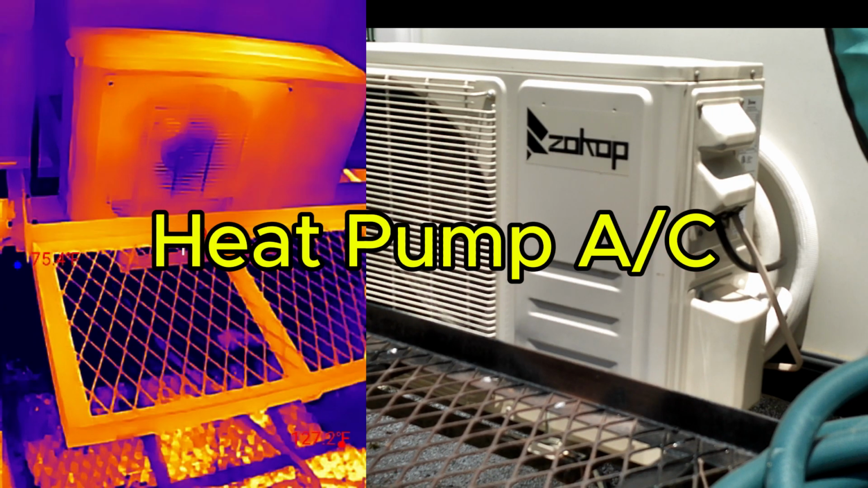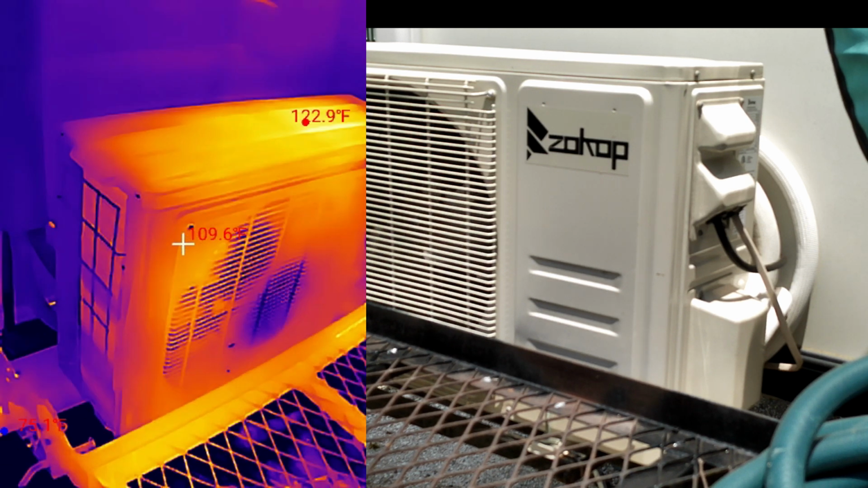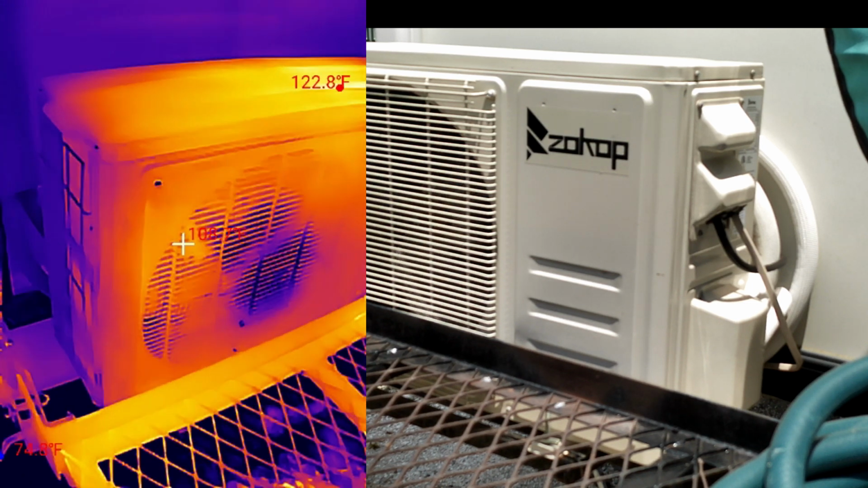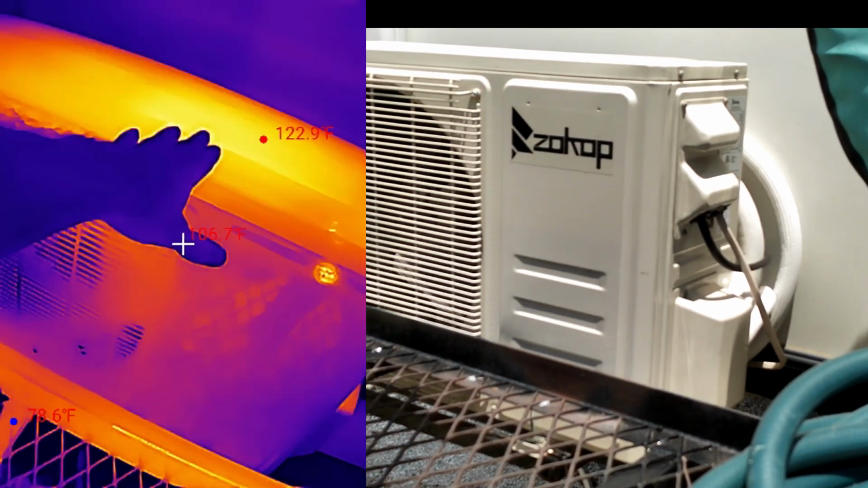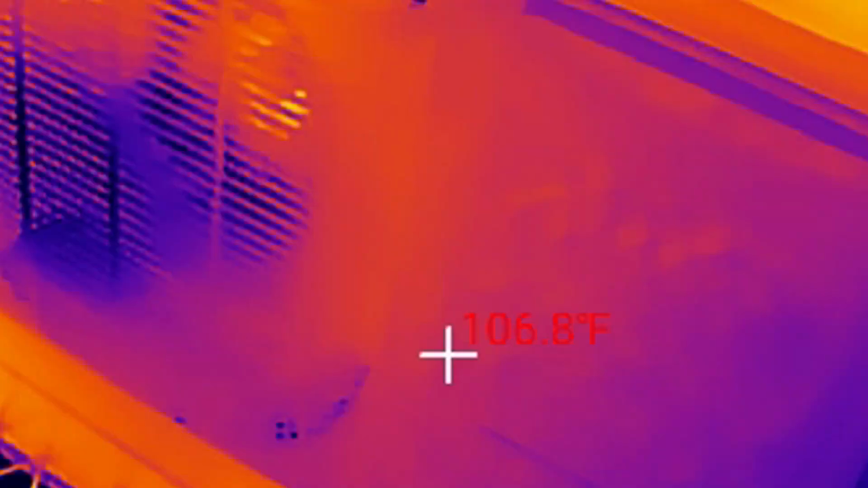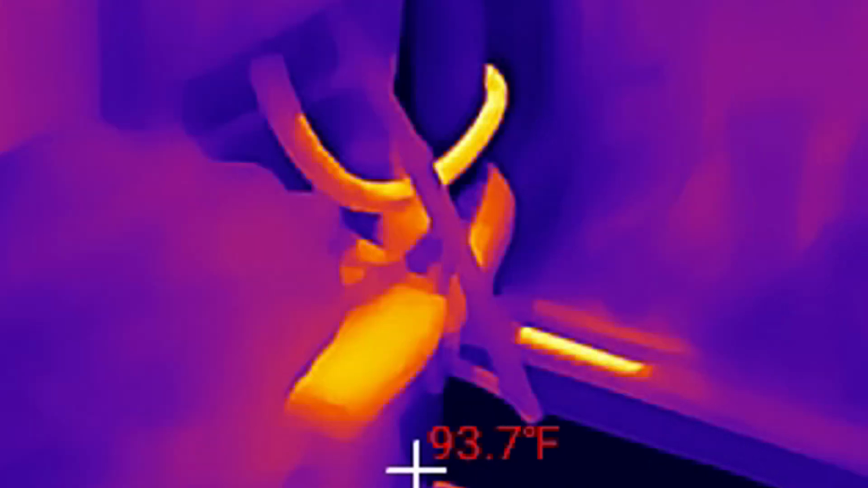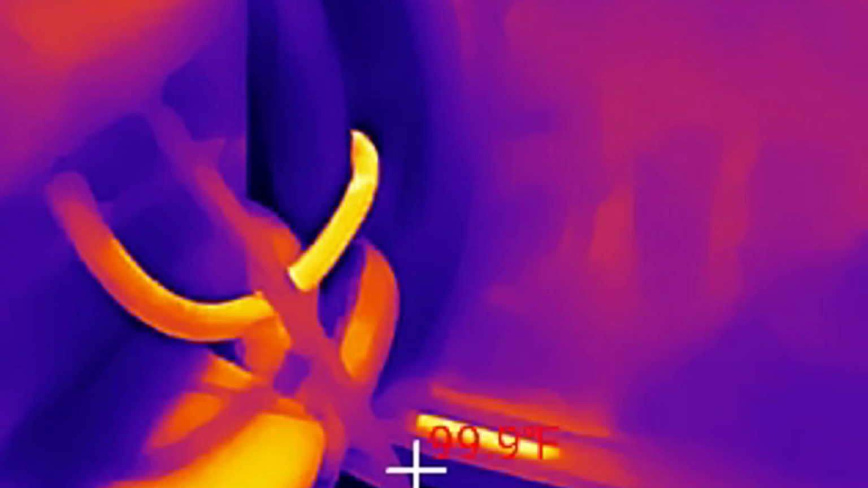So quickly, we want to take a look at some other devices other than solar, just to kind of give you the versatility of this device. This is a mini split attached to the back of my RV. One of the many devices that the solar is running here. You can see the top is the hottest piece here. And the funny thing is I go over here to the side where the electrical connections are, and you can see the electrical wire that's coming in is the coolest one. The black wire running to the inside unit is the hottest one. It's kind of funny because it's the black insulation that's absorbing the heat, not the actual unit.